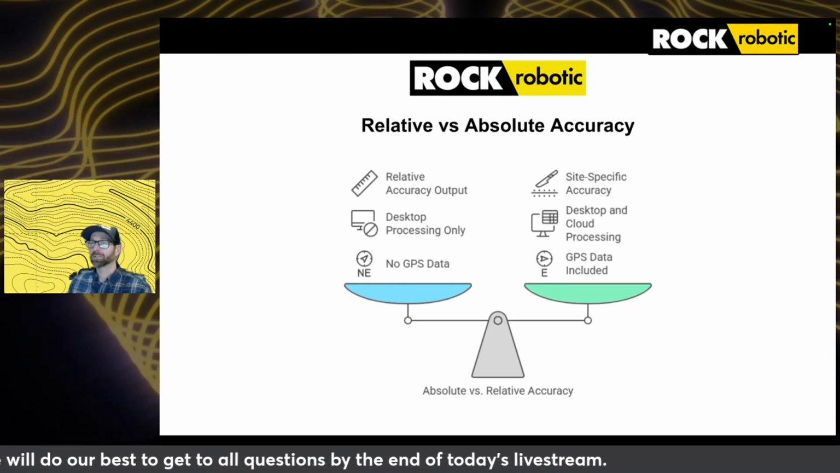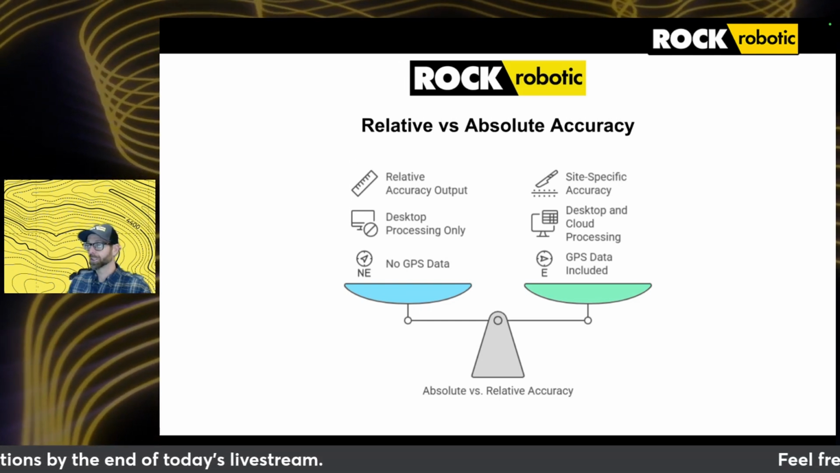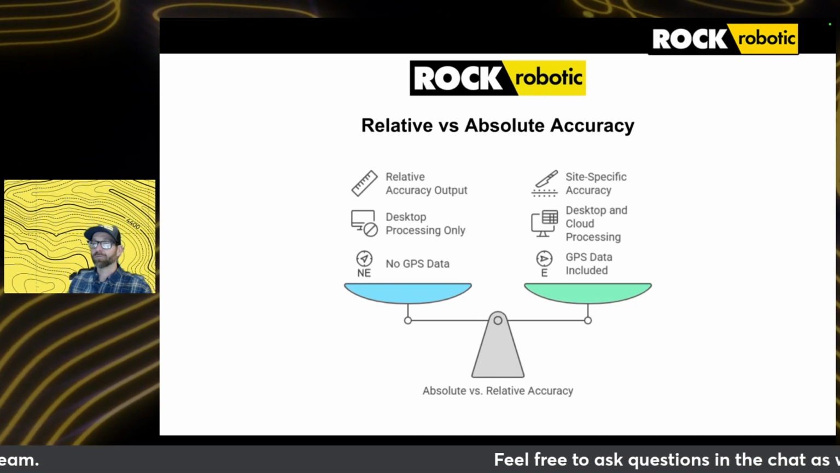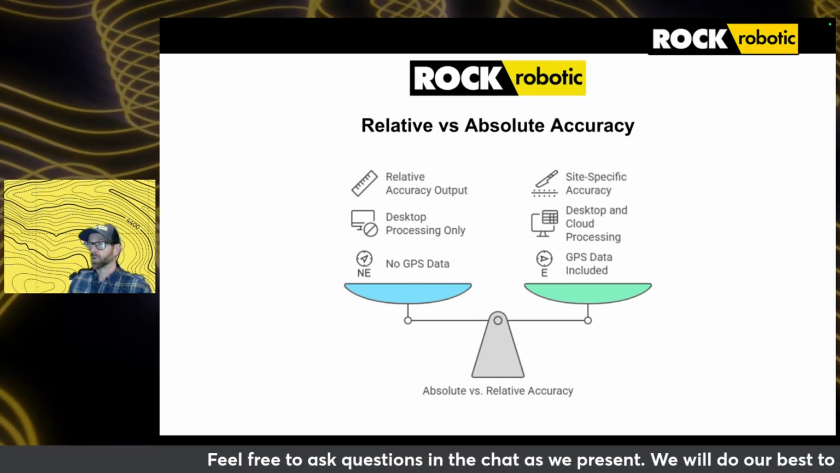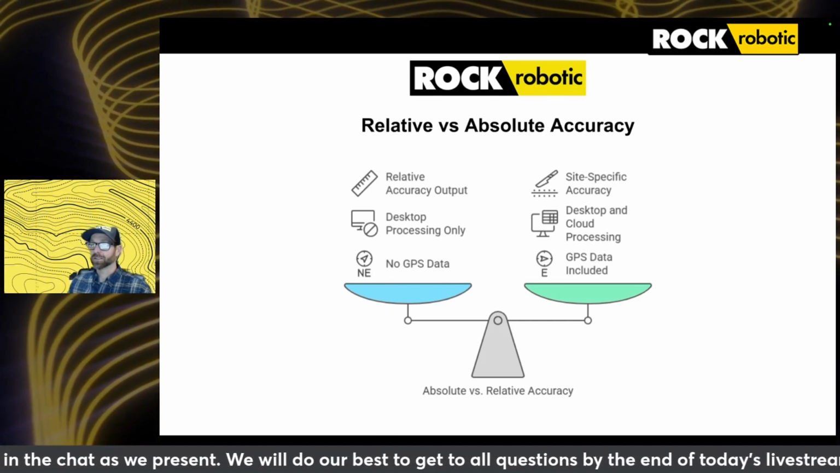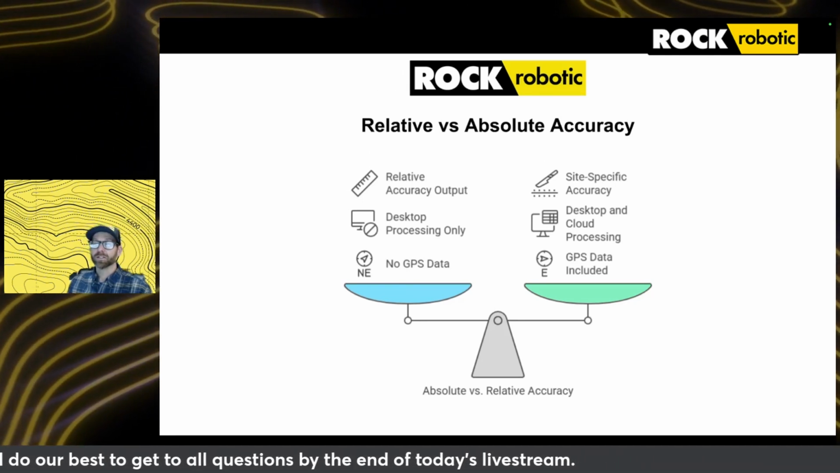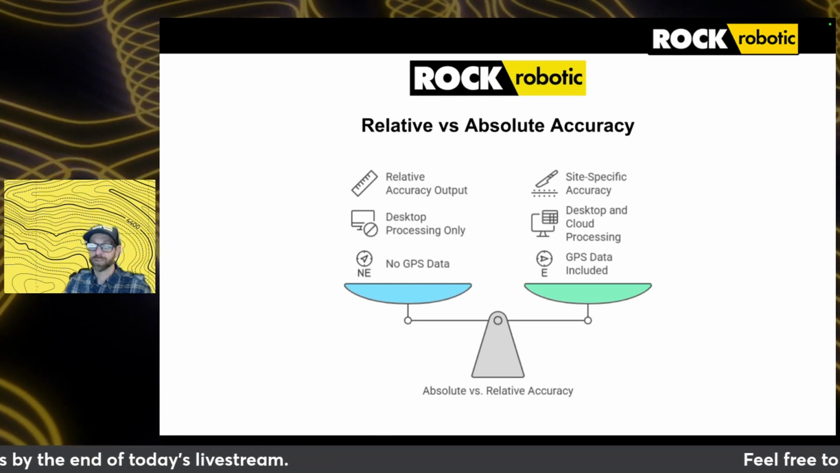Achieving absolute accuracy is typically going to require ground control points, or GCPs, you might hear me refer to them as, which are surveyed in reference points used to correct and align your data set to real world coordinates. Without GCPs, you're relying solely on SLAM processing, and while you may achieve high relative accuracy, your data could still have some drift when compared to absolute positioning.